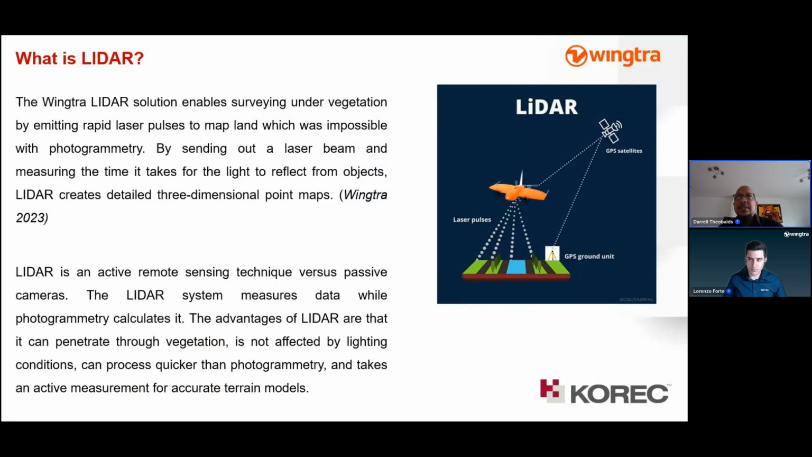So in this case, we're using the software, our base station, and our correction with a Lidar receiver. Now, from the Wingtra site, I got this definition of Lidar, because everyone needs to understand what Lidar is and how it works. The Wingtra Lidar solution enables surveying under vegetation by emitting rapid laser pulses to map land, which was impossible with photogrammetry.